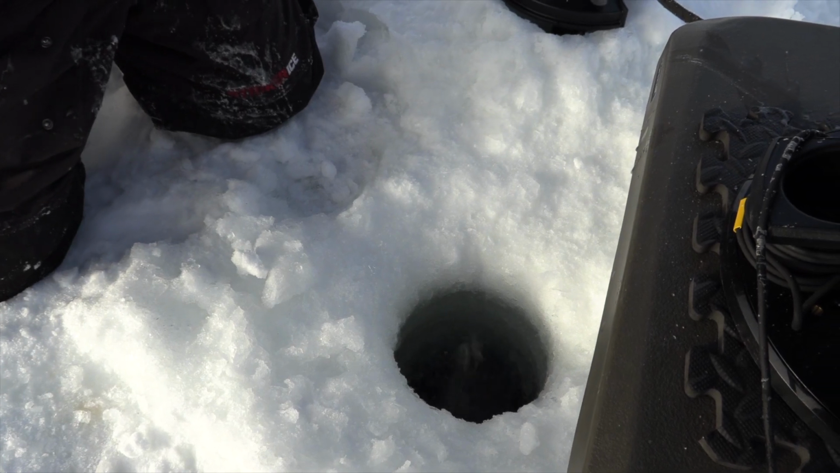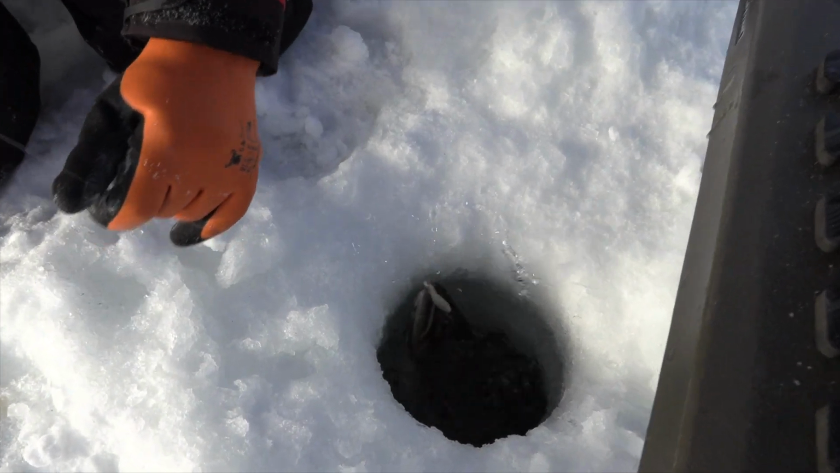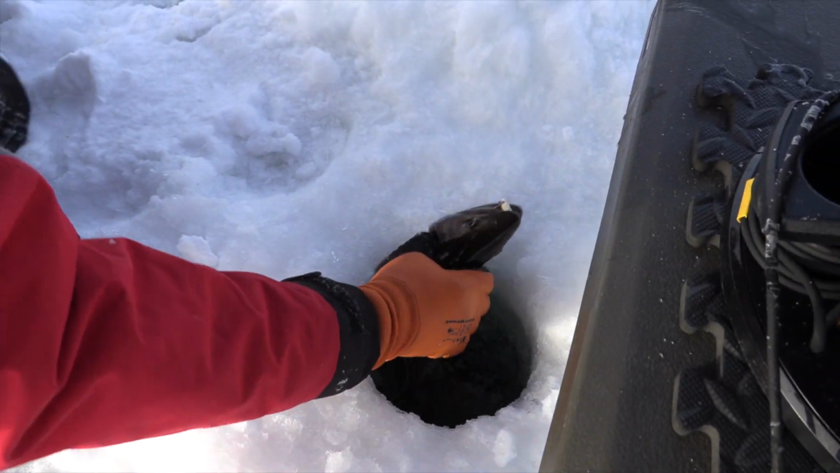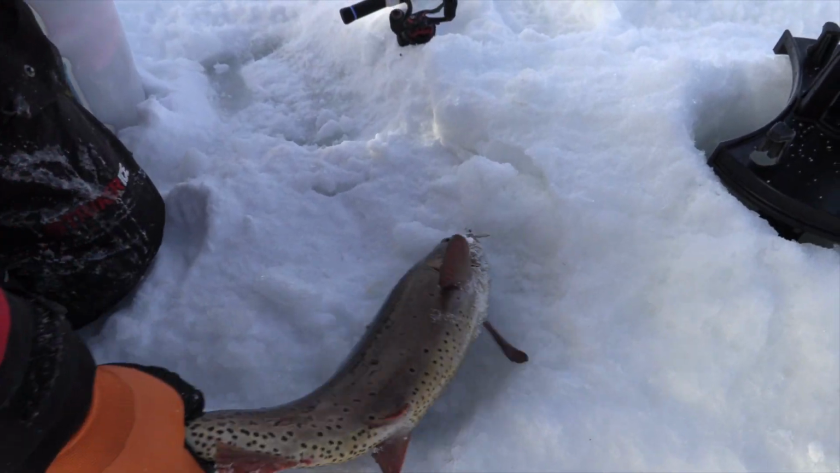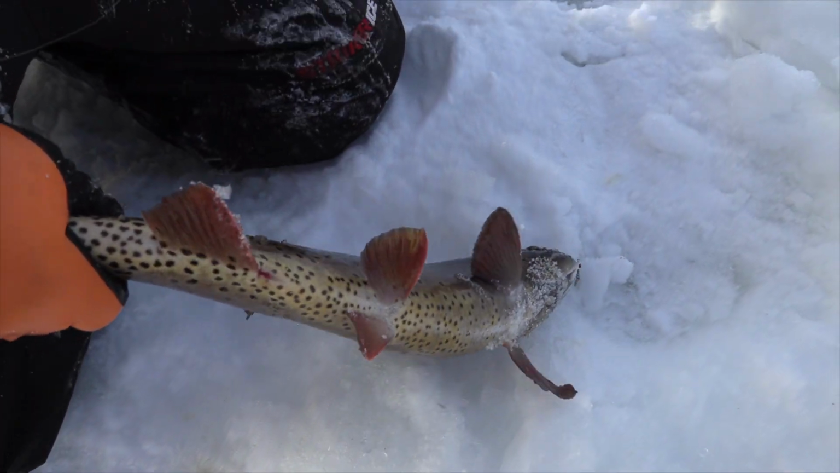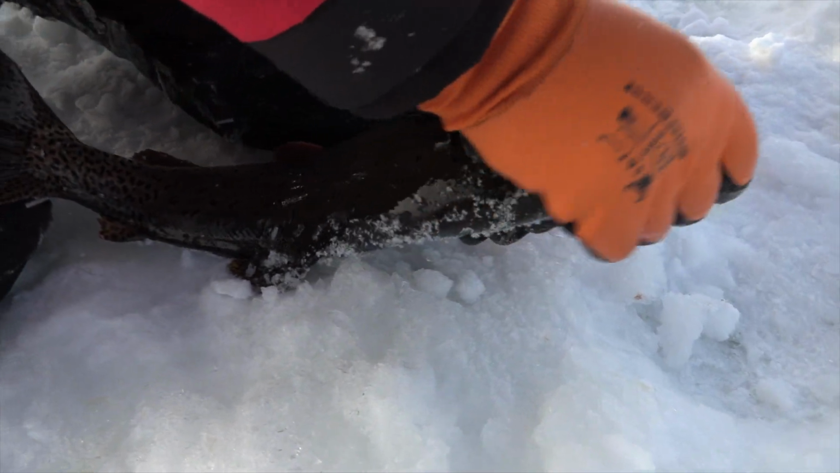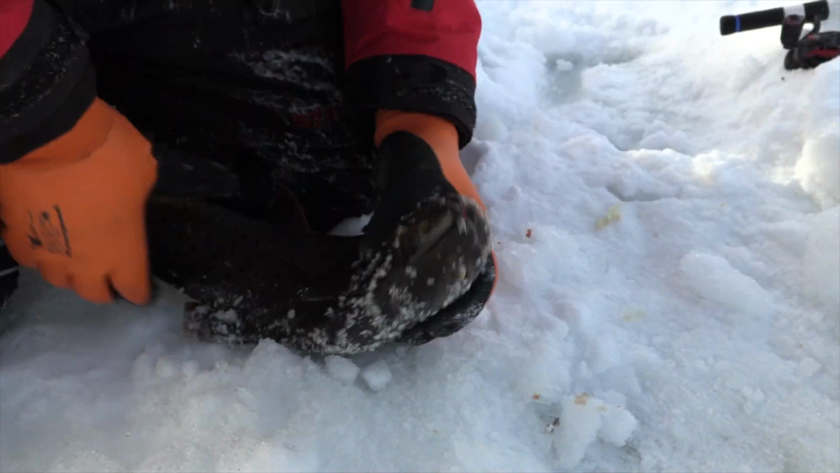This is a good fish too. Oh gosh, this is a good fish. Oh, he's a piggy. Look at that. That's on broken line. I just hand lined that fish in. Let's pop that out, the loony out. Oh, he's not letting go of my loony.